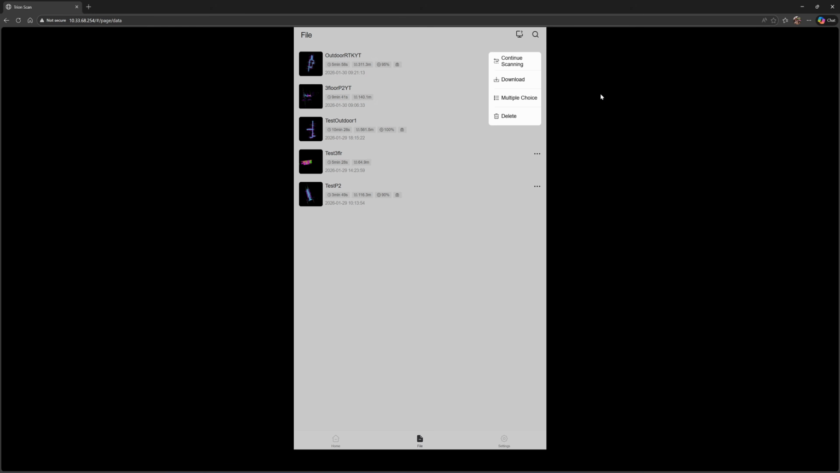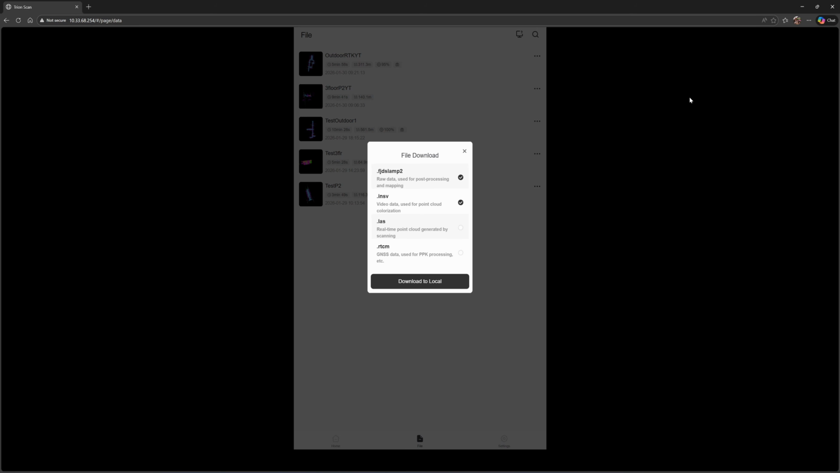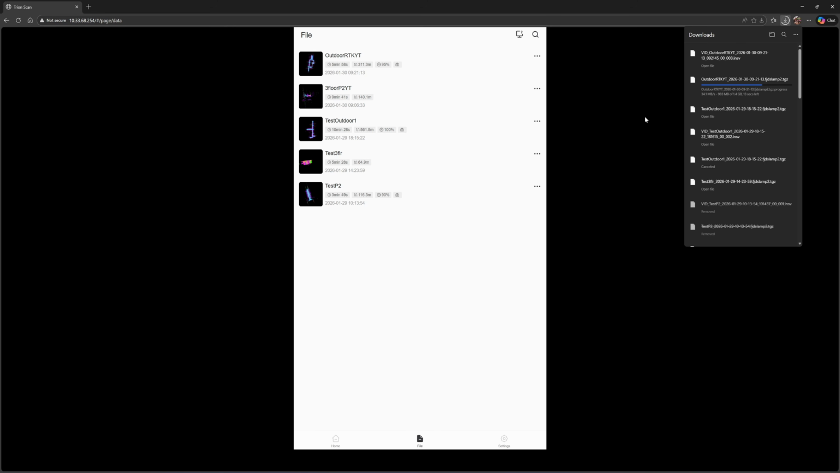The LiDAR scanner from FJD Dynamics has a feature that lets you continue scanning. For example, if you need a lunch break, you can pause your scan and come back and continue it. The files that you are going to download include this one, which will be the main data, and the INSV from the 360 camera if you plug it in during the scan, at 35 to 40 megabytes per second.